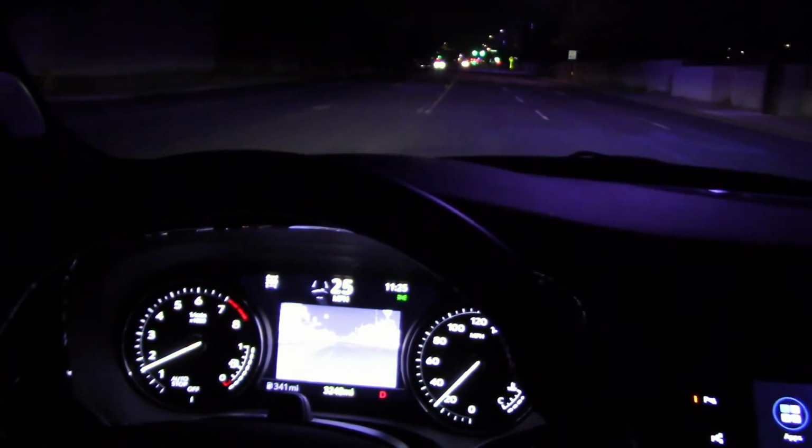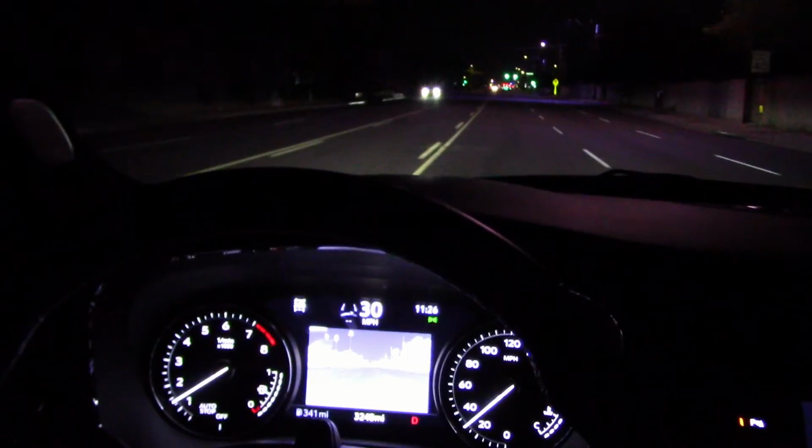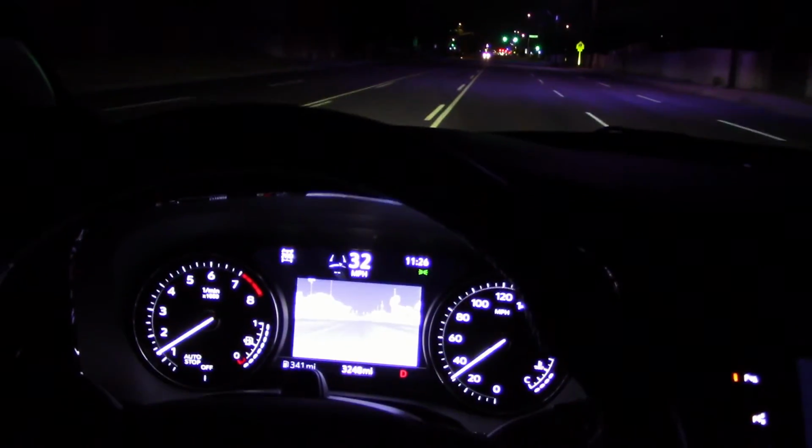Overall, the headlight test, well, the headlights passed. No problem there. As far as the thermal vision, well, want to spend a couple extra grand? It's there if you want it.